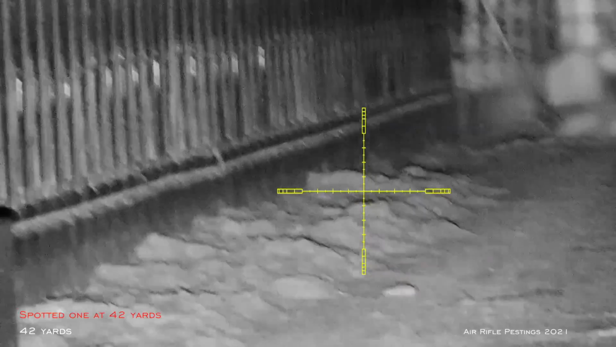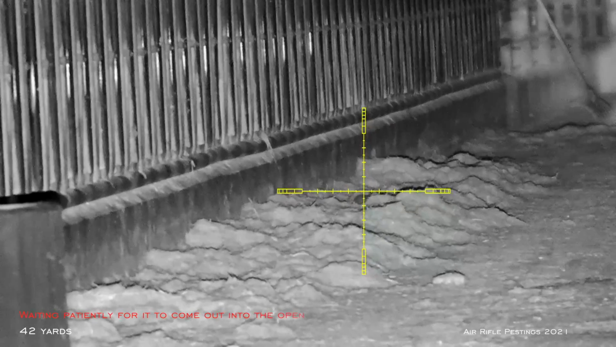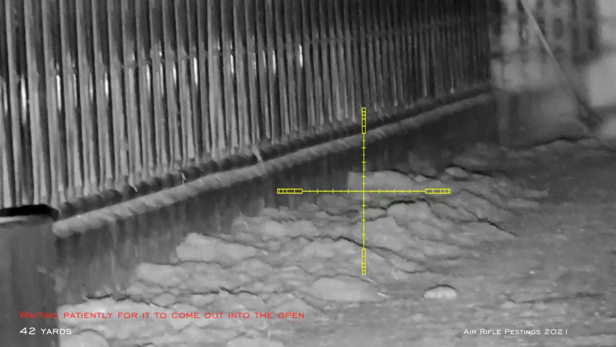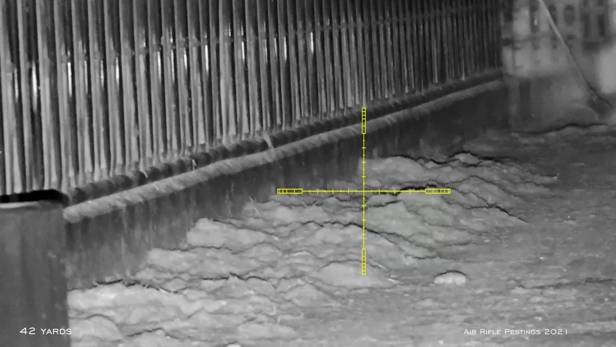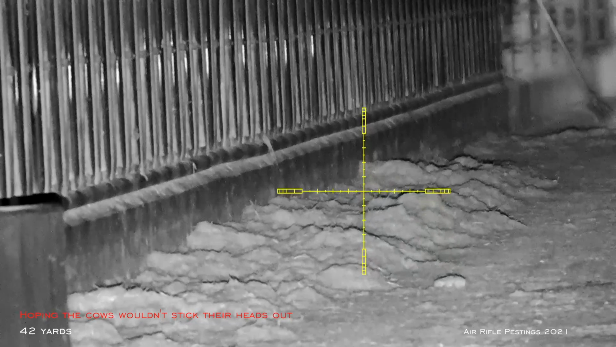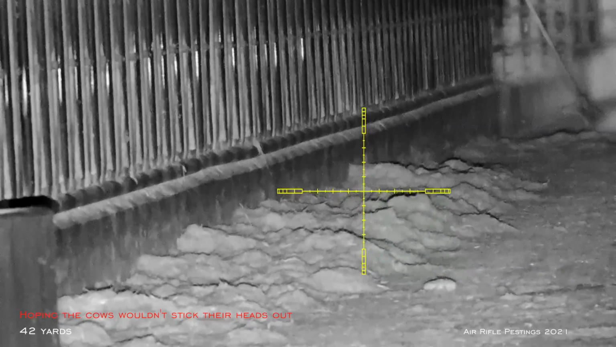So I spotted another one at 42 yards. I'm just waiting for him to pop up, and luckily the cows are not there. Typically they will be feeding constantly. So I'm hoping and praying this guy is going to come up a little bit higher, that way I can take the shot without having the cows get in the way.